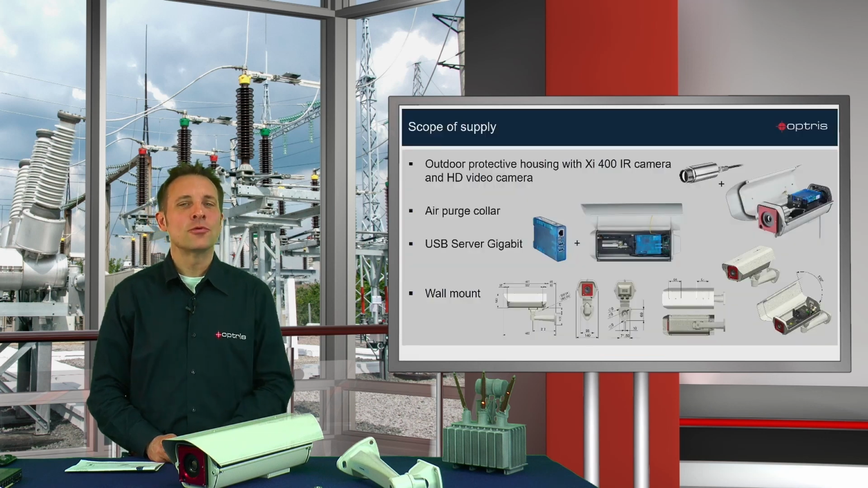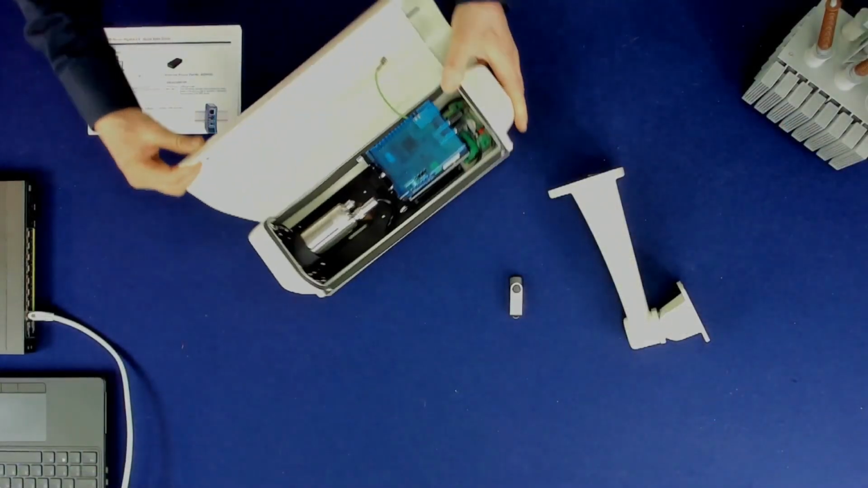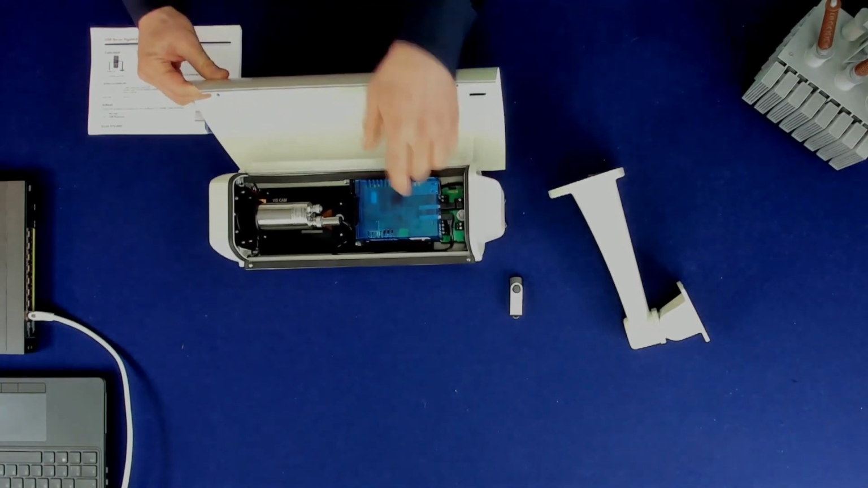Let's open the outer protective housing and have a look at the scope of supply. By the way, all parts are already installed, so the hardware installation is very easy.